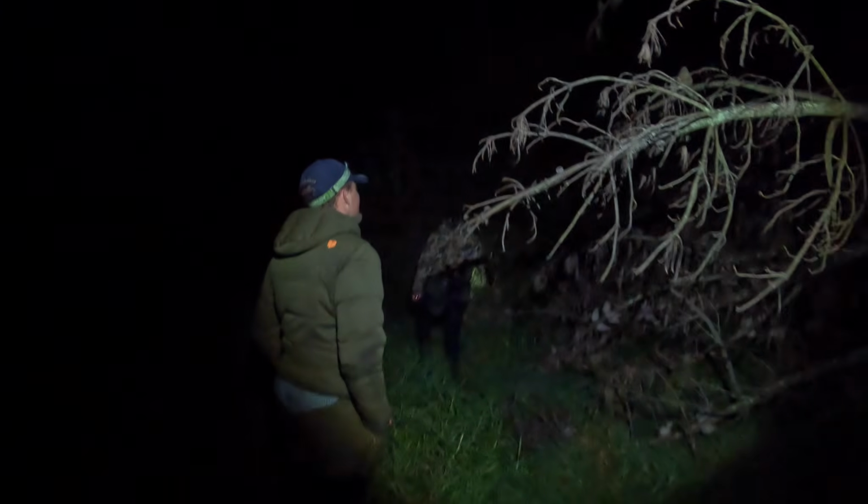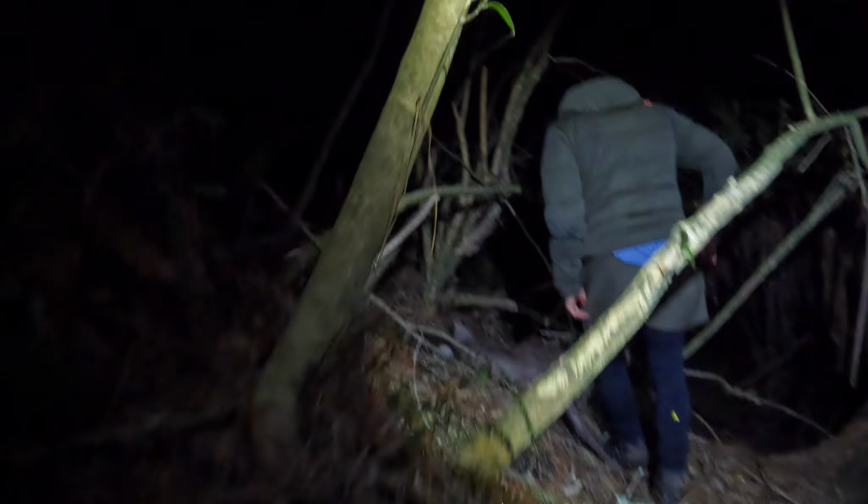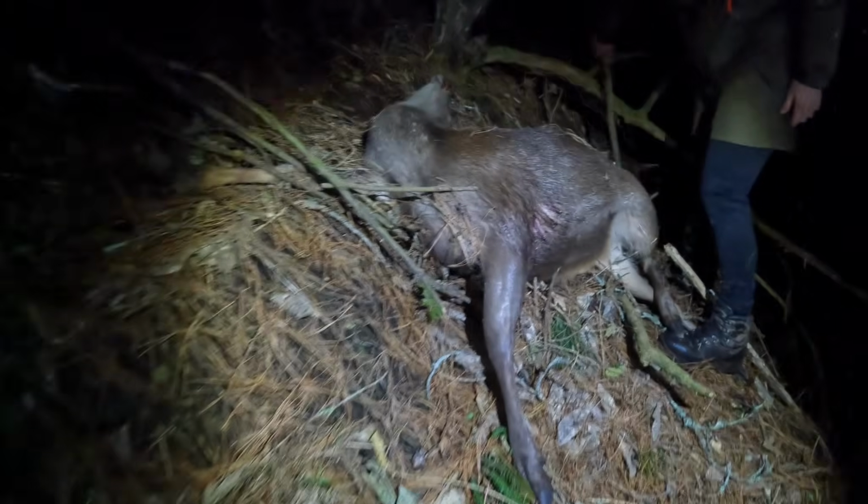What was that trio? It's in the shit. You should have picked a thicker spot, I reckon. Yeah. Sorry, boys. They're yearling. Easy to carry. Yeah. We found it. We got it. First Sambar. Beauty.